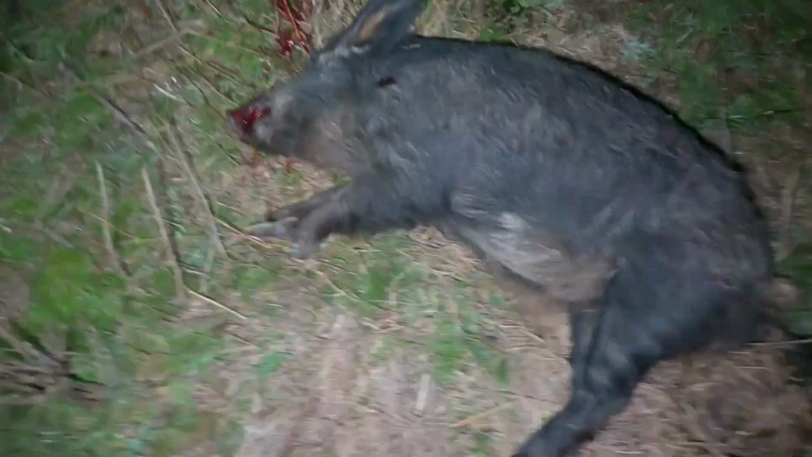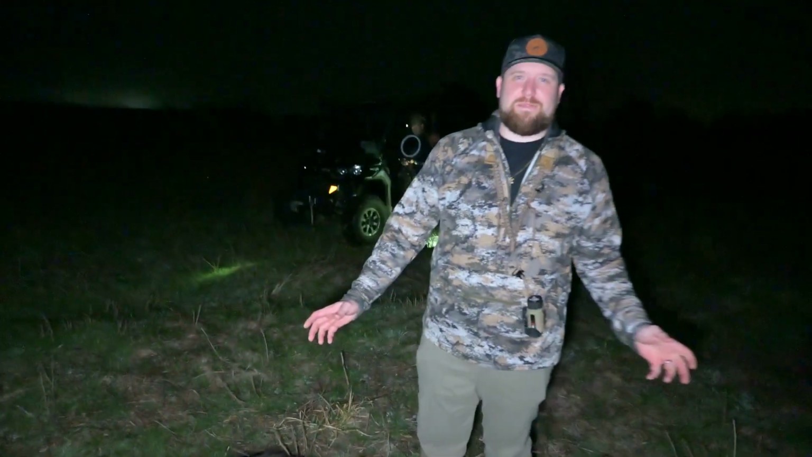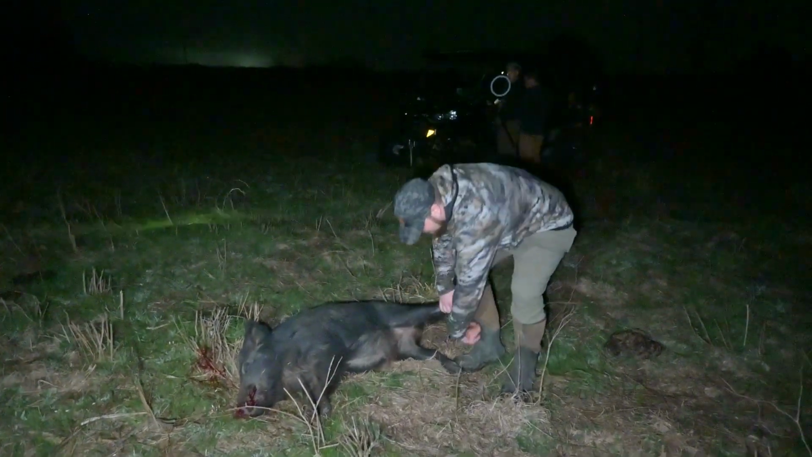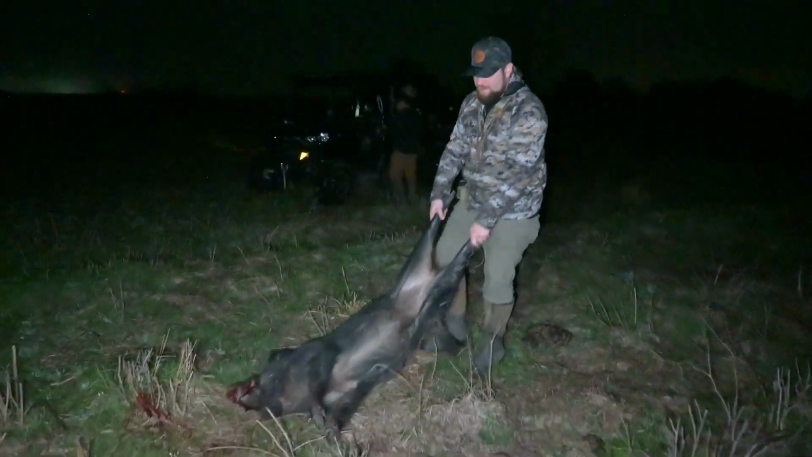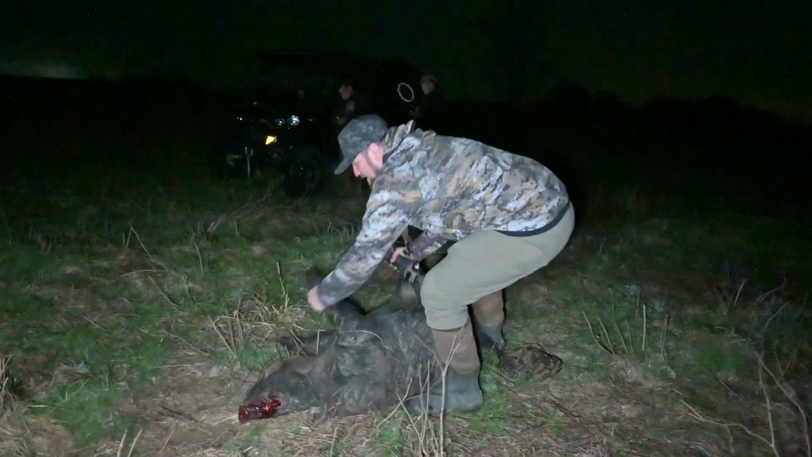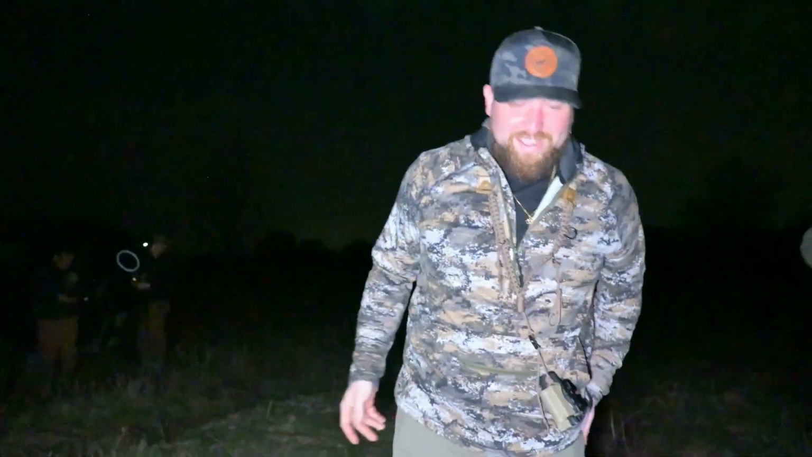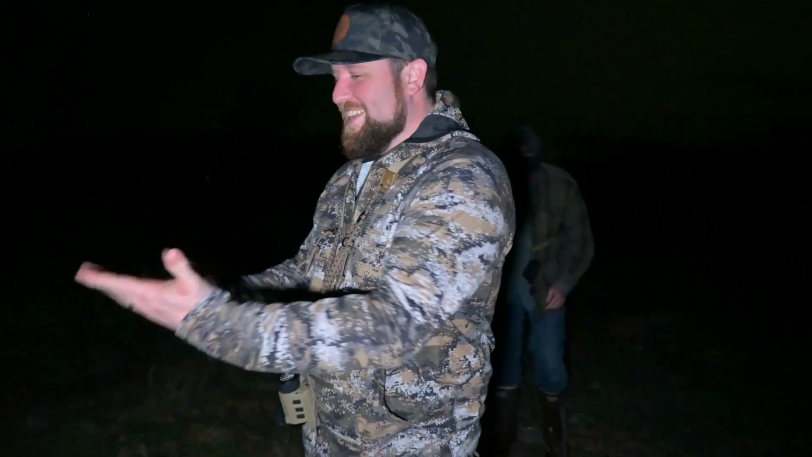I'm gonna give this one a hog tug. Do you mind? Because Steve said the last one weighed like 180, and I didn't believe him. So I'm gonna find out what I think. Yeah, I mean, it's probably 150 at least, I would say. Definitely. Good shot. They're both good shots, dude.